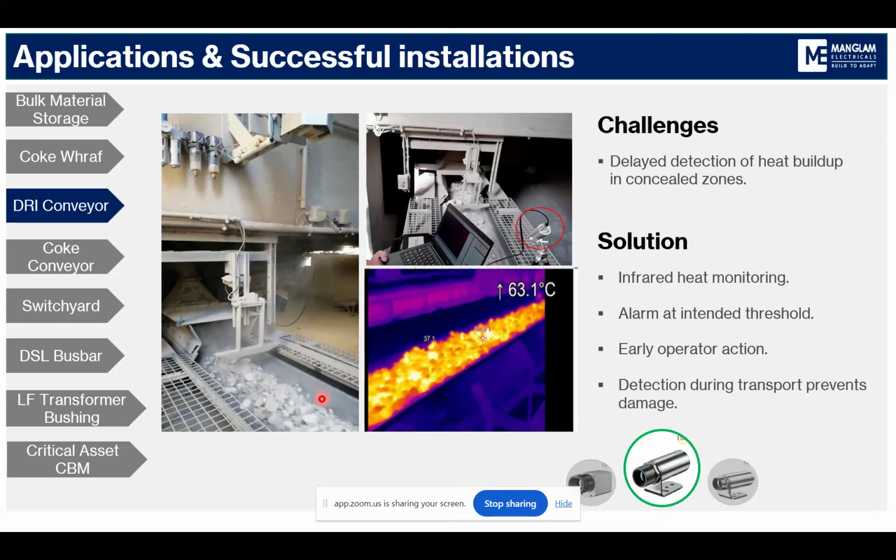But at the same time, for the upper portion of the DRI conveyor, you can have cameras. So, what about the roller portion of the conveyor, if there's some sort of burning due to the friction in the roller portion of that conveyor? In that case, we can go for multiple cameras, and near the rollers also, we can install cameras.